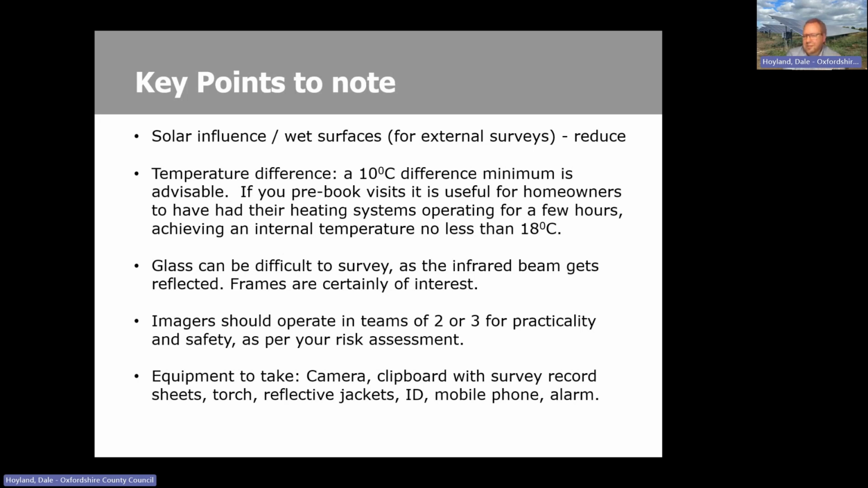So it's useful to have somebody making a few notes there and then, if you're following up with the homeowner afterwards, or if you're simply speaking with them. It's also useful to have one person leading on the interaction with the homeowner while the thermographer can concentrate on making sure that the images are correct.